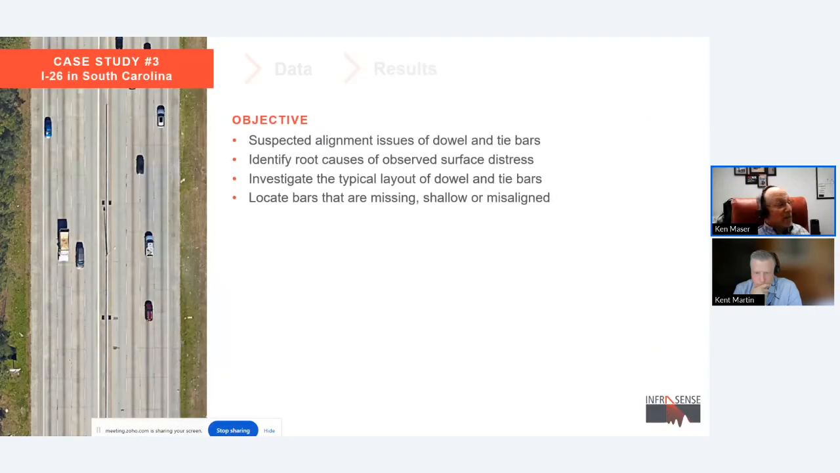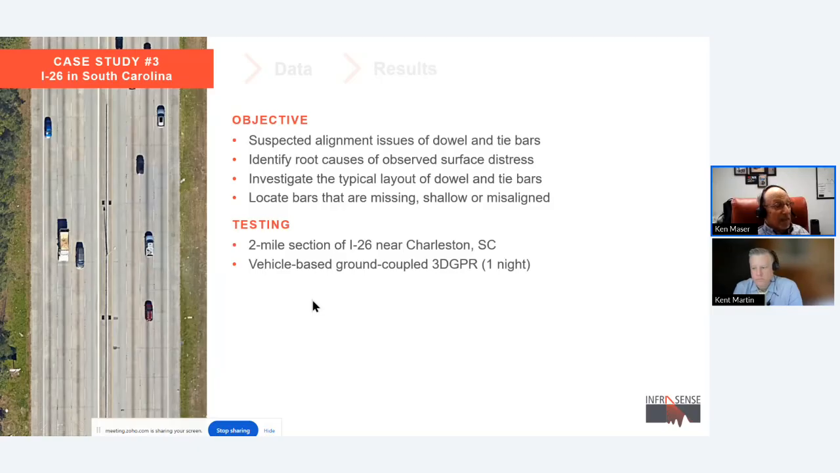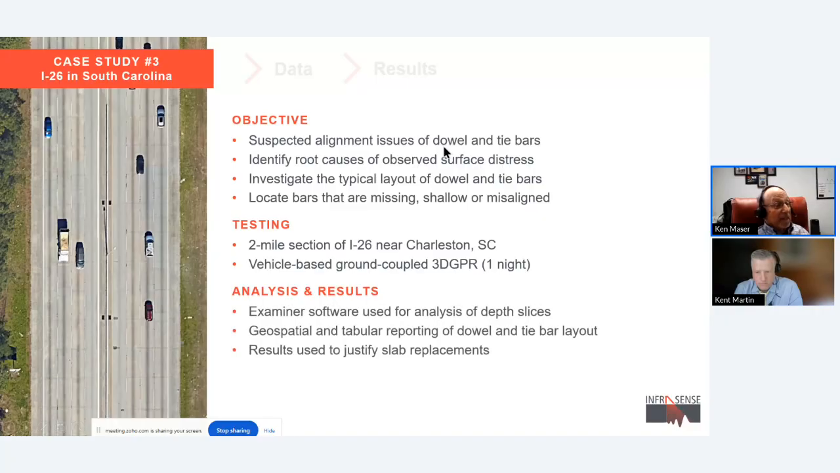Okay. So final case study is in South Carolina, and this was another dowel and tie bar application. There was some joint distress that was being observed and suspected to be due to alignment issues with dowel and tie bars. So the goal here was to investigate the layout, the dowels and tie bars, locate bars that are missing, shallow, or misaligned. This is a 2-mile section of I-26 near Charleston, and it was surveyed using vehicle-based ground-coupled GPR. Took 1 night to survey.